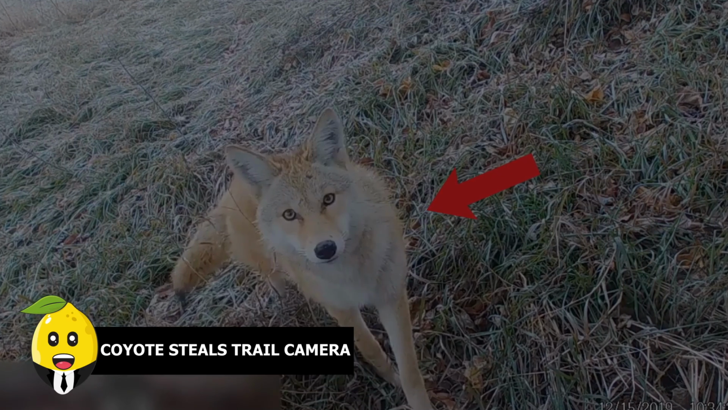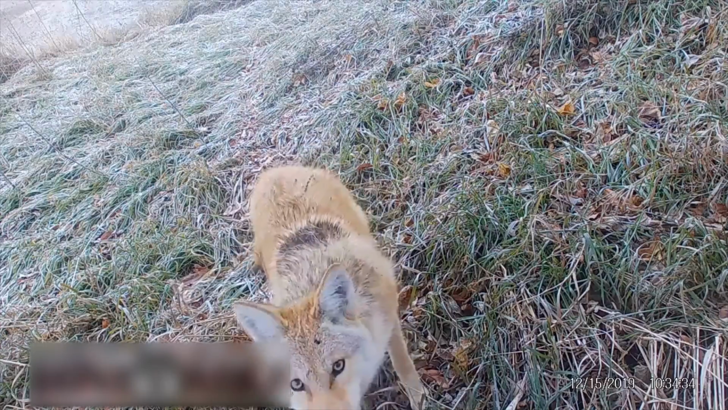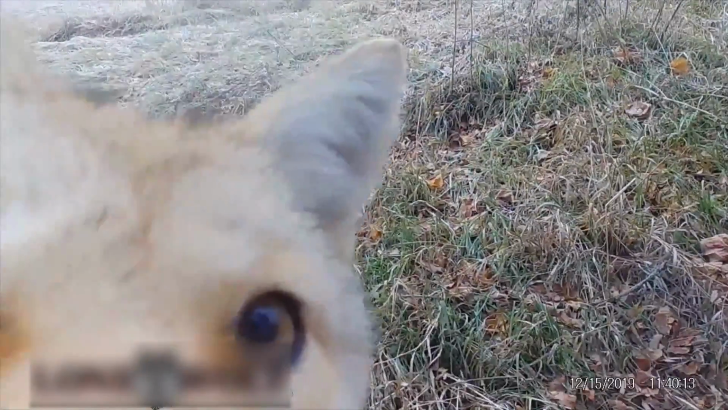Coyote steals trail camera. A trail camera captured footage of a curious coyote who snatched the camera off of a tree and ran off with it. At first, the owner thought that the camera was stolen by another person, until he found it randomly while hunting. Upon reviewing the footage, the true culprit was revealed. It probably took the camera thinking it could be eaten, but abandoned it after attempting to chew it down.